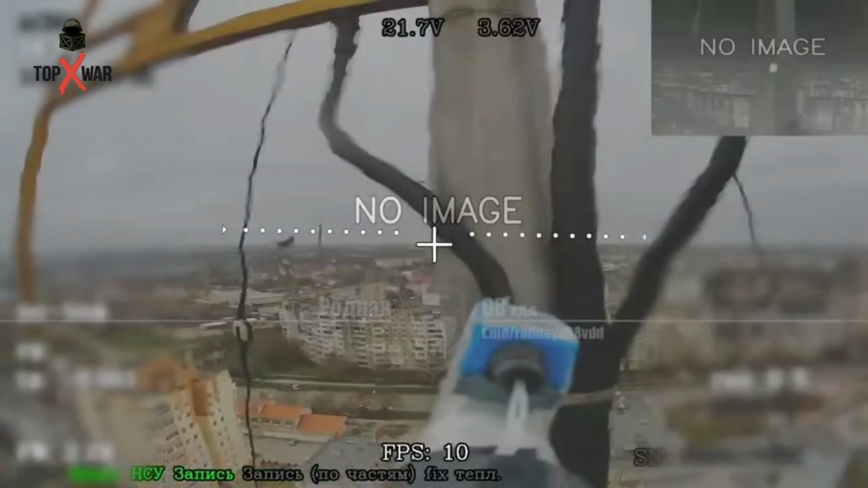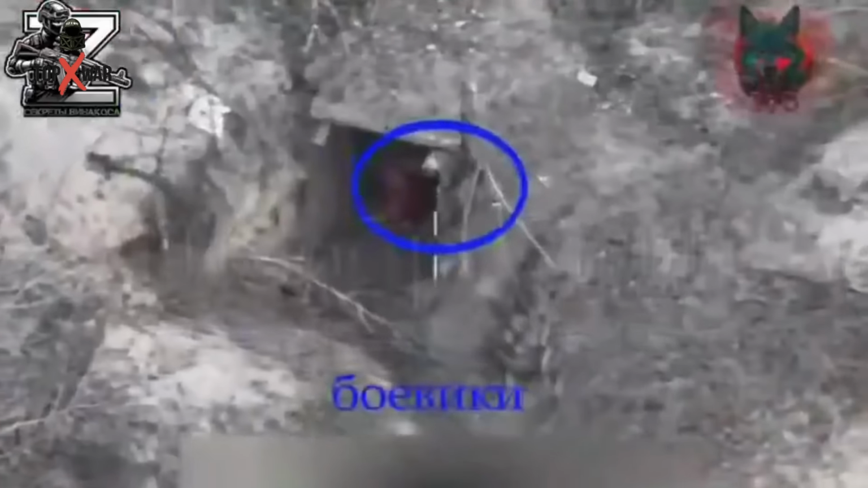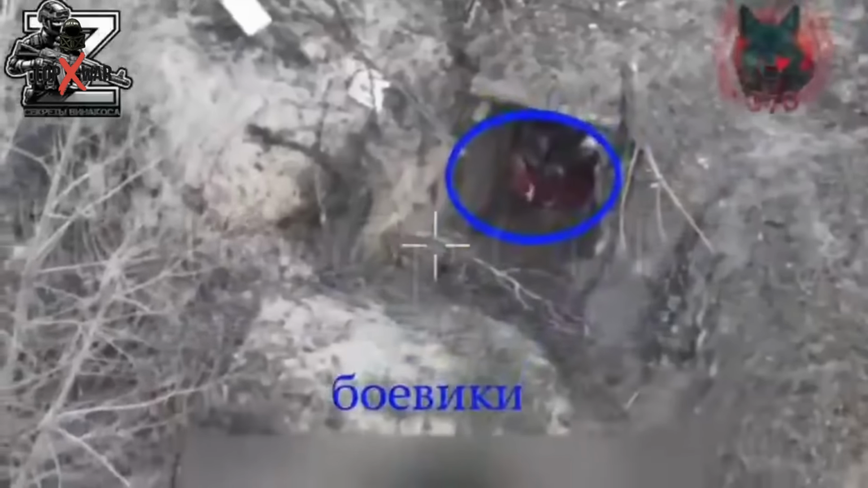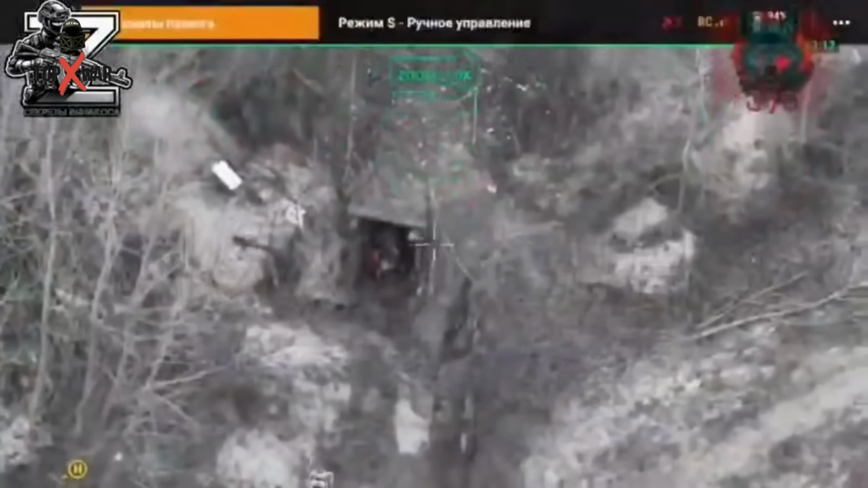Fighters of the 16th Special Forces Brigade carried out a precise strike in the Krasnolymansky direction, destroying another enemy bunker. The operation highlights their accuracy, coordination, and steady pressure on frontline positions.